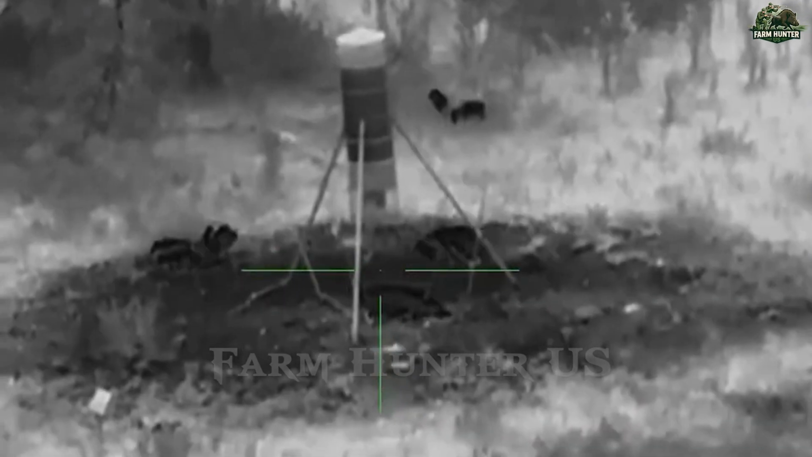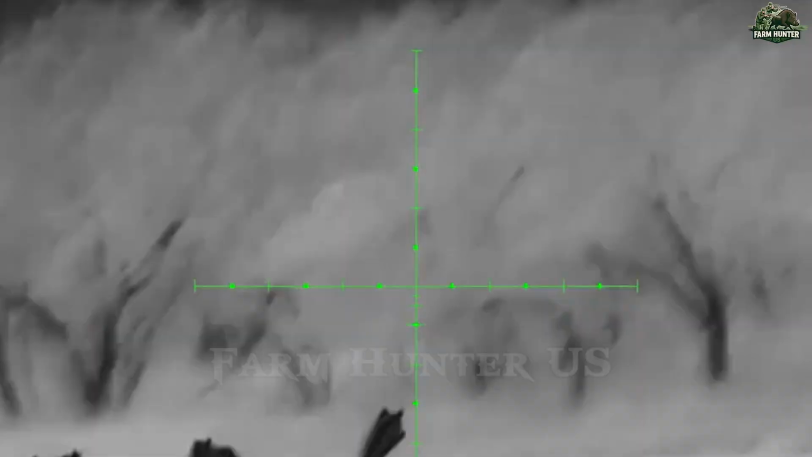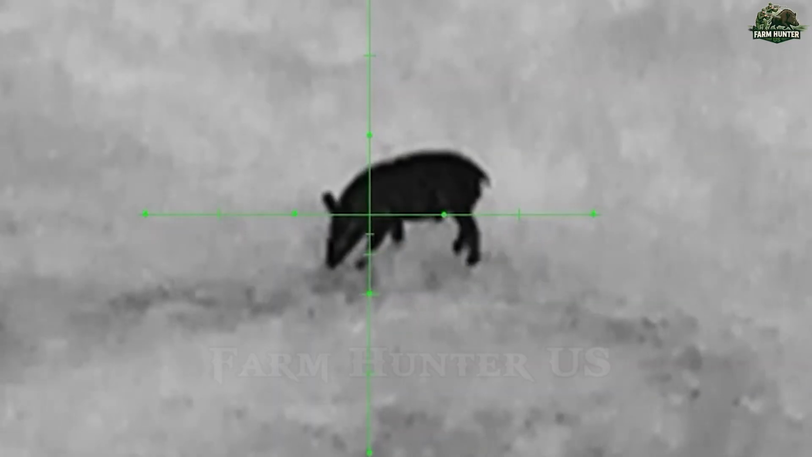I locked onto the fleeing shadows with the machine gun and opened fire. In seconds, the first barrage dropped several large targets. The rest tried to flee, but each direction only led them into more gunfire. In less than 15 minutes, we had already brought down dozens. It wasn't just a successful start, it was a statement.